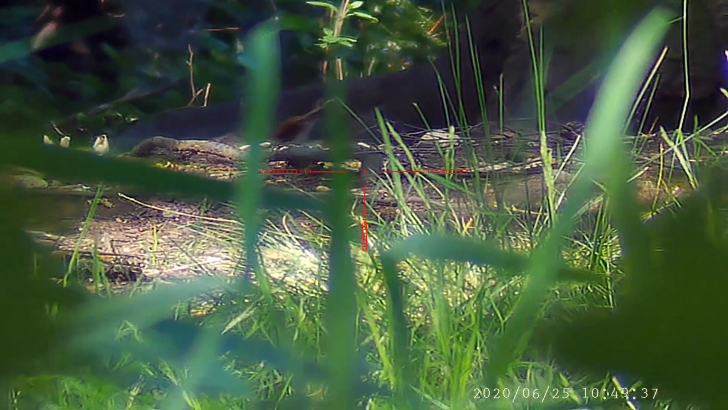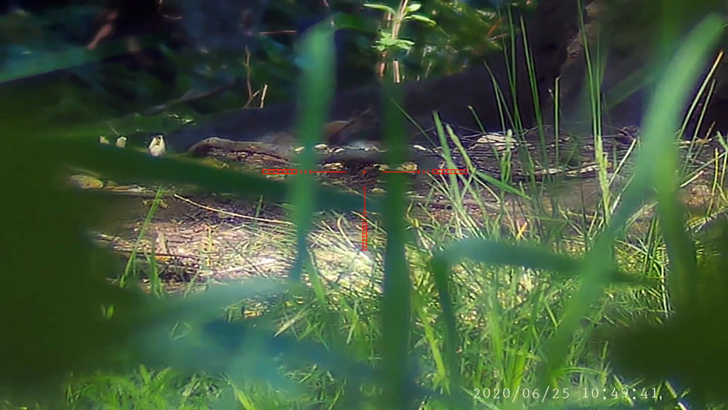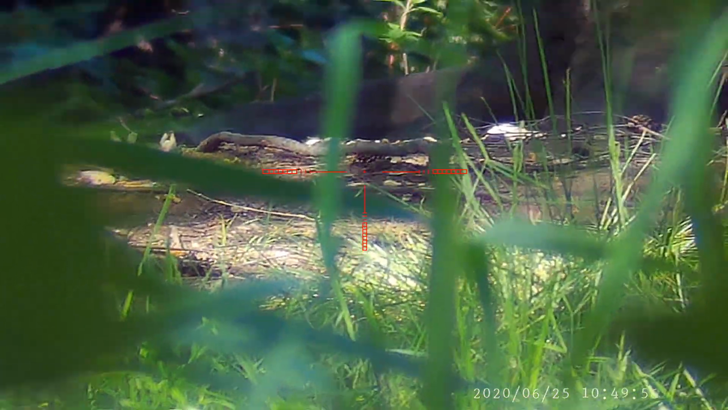I find it quite fascinating how different squirrels react to being shot. The one in the slow-mo was thrown right back against the trunk, whereas this one simply fell off sideways. I don't know what the difference is, but they both appear to be hit in exactly the same place.